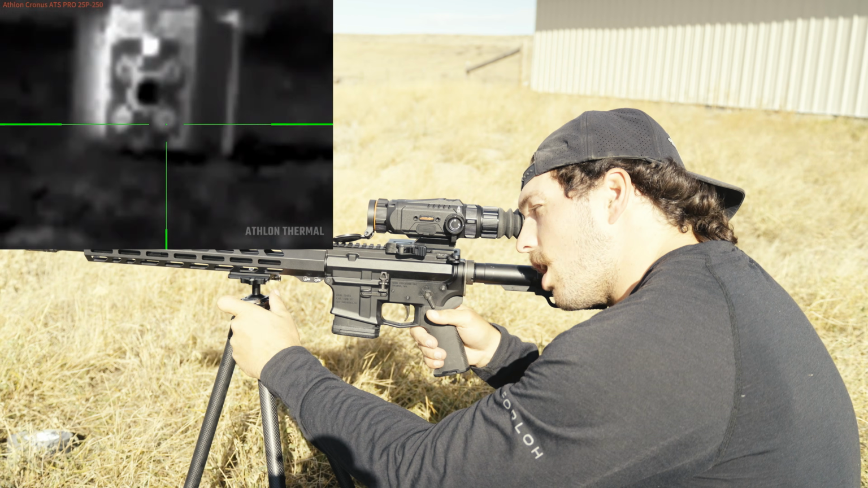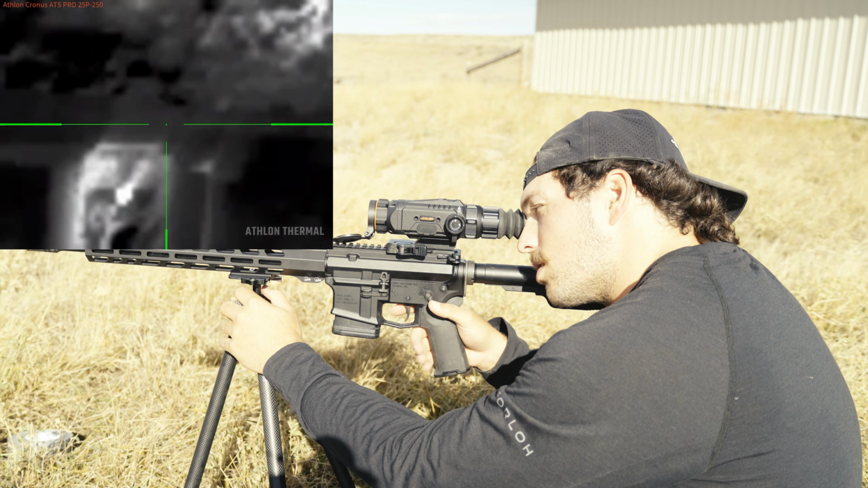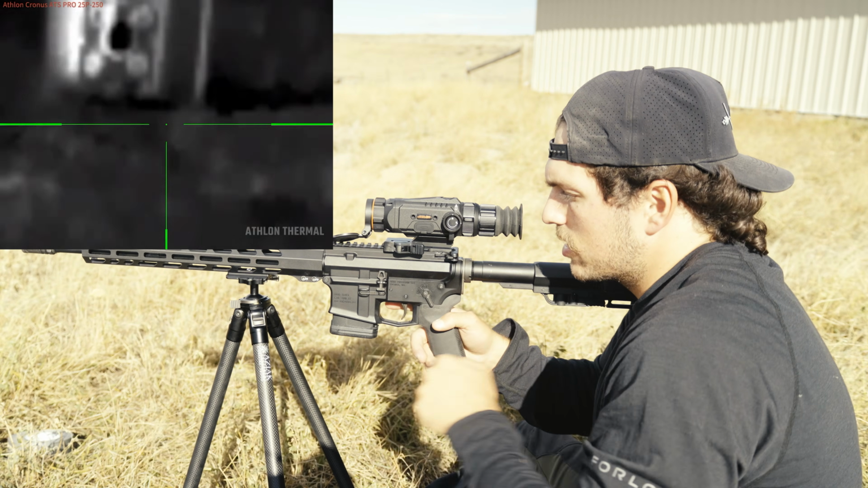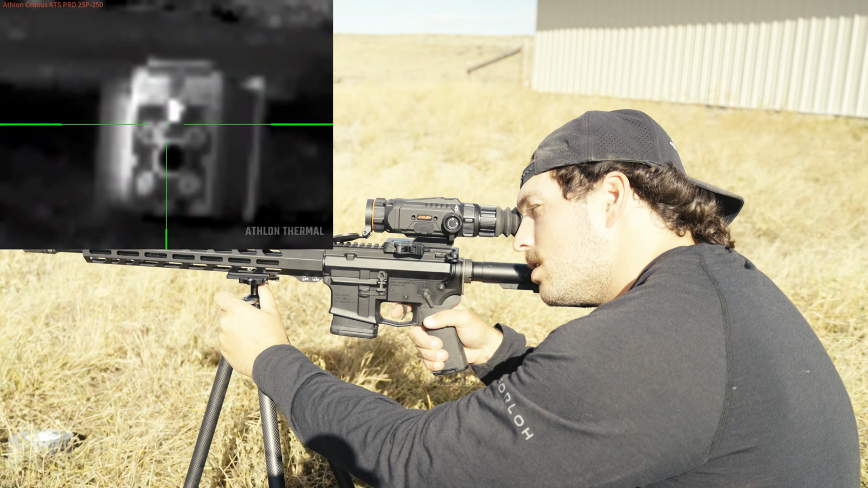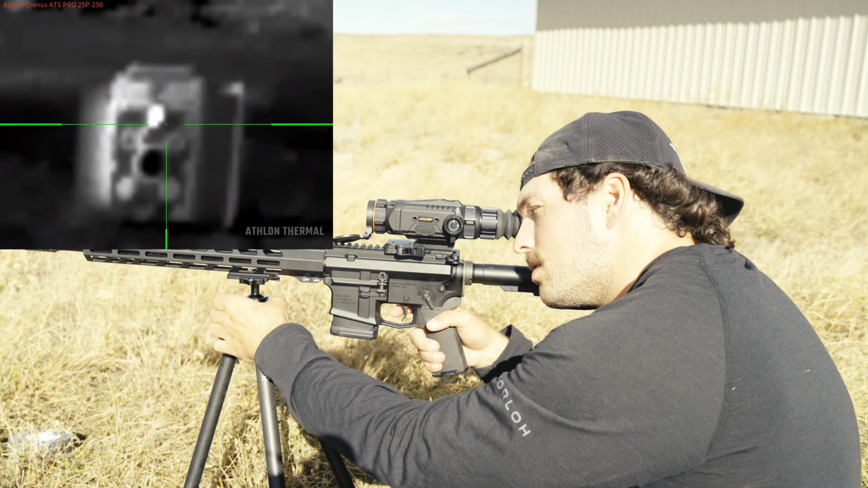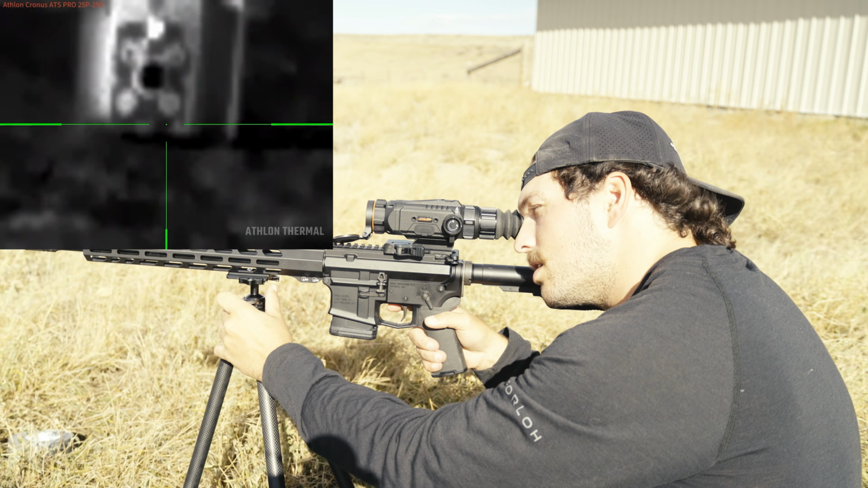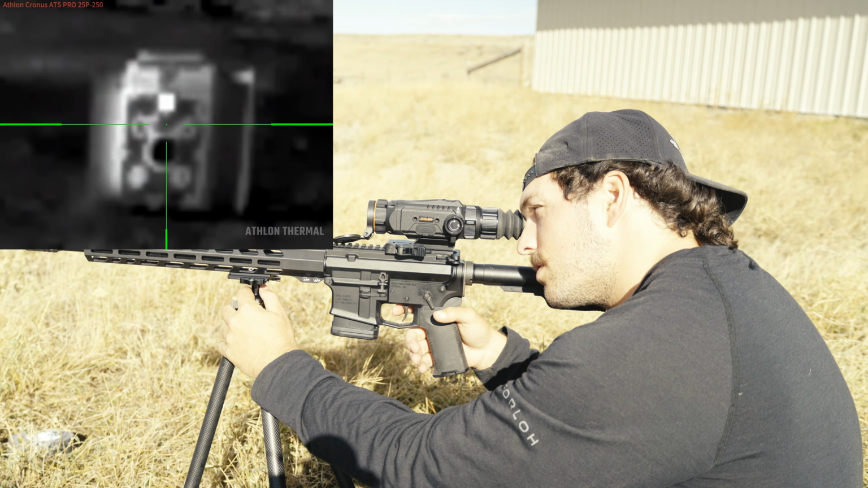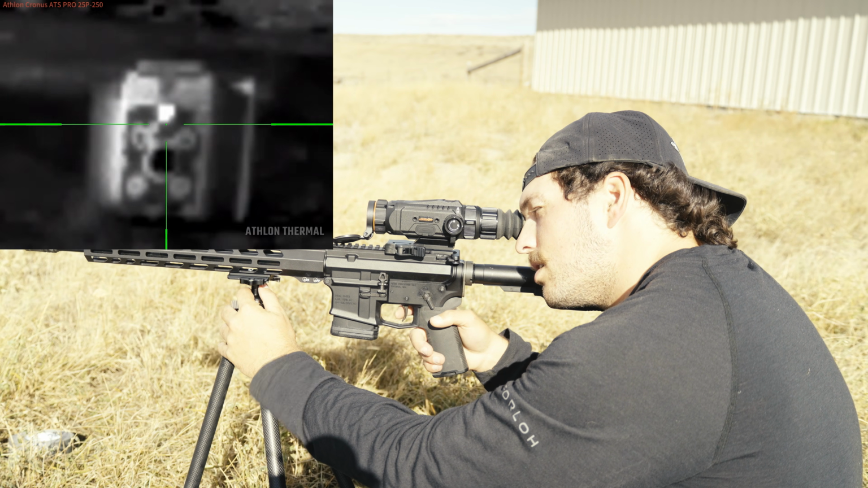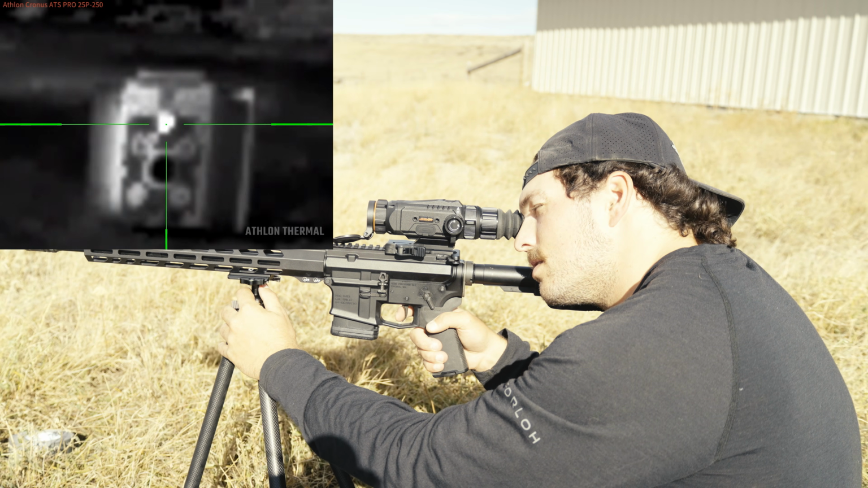As you can see, I put a hot hand on top of the target, and that's what I'm aiming at. And so the way you're going to do this, I would like to get my tripod to where, there you go. So kind of free sitting, I can hold on that. And so I'm going to hold right there.